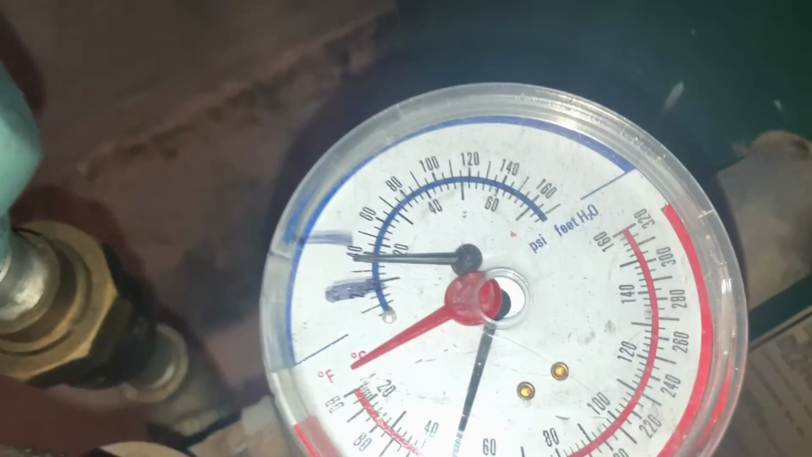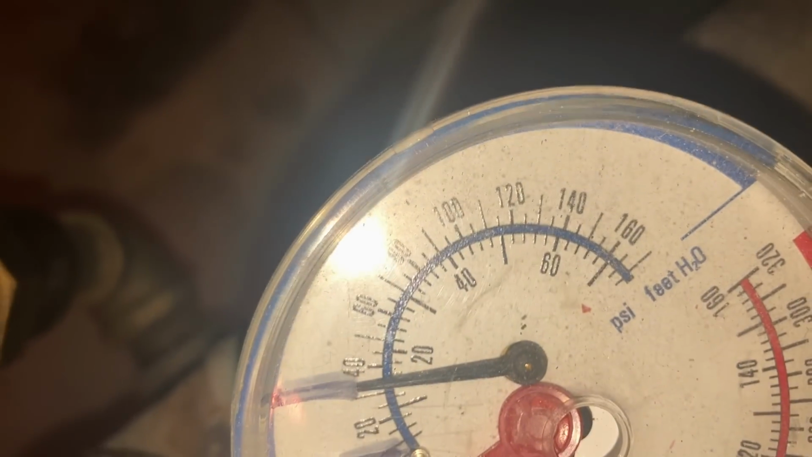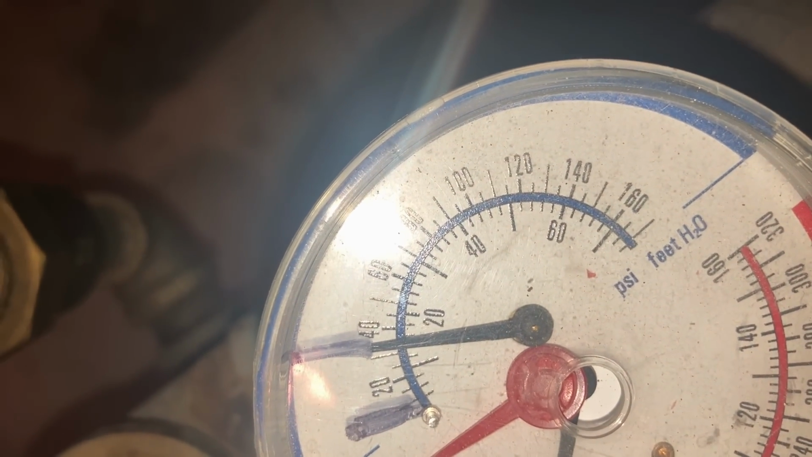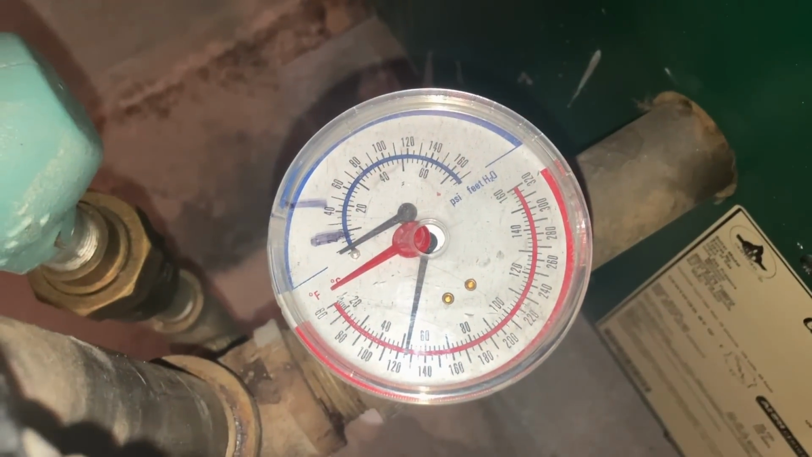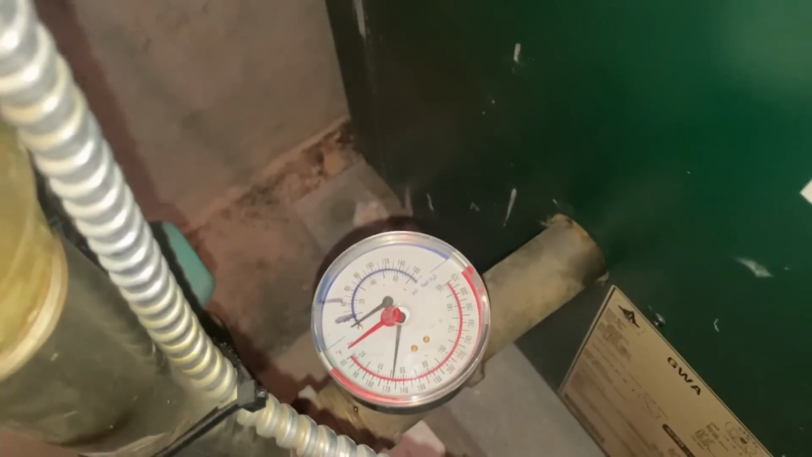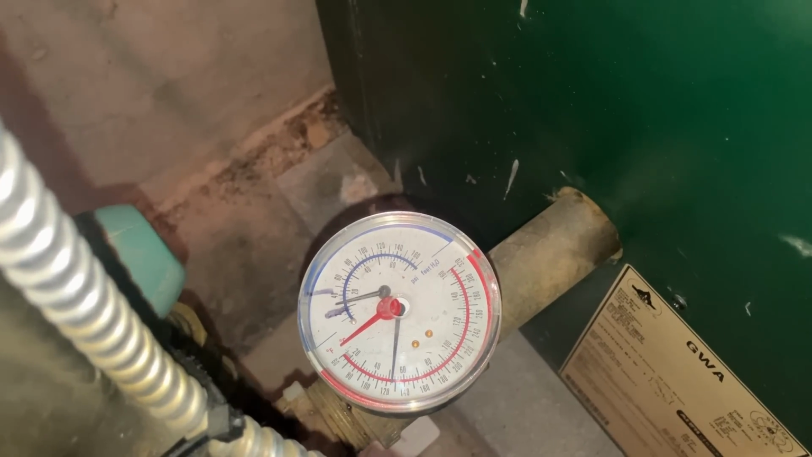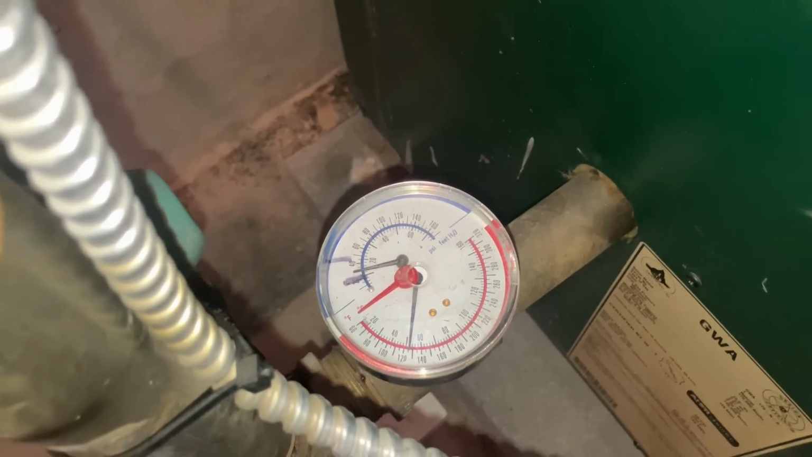Let's close the boiler feed valve and see if we drop. Right now we are around 15. The pressure drops to basically 0. And if we open up this valve, that's the air vent, it replaces the water. So that's pretty significant.